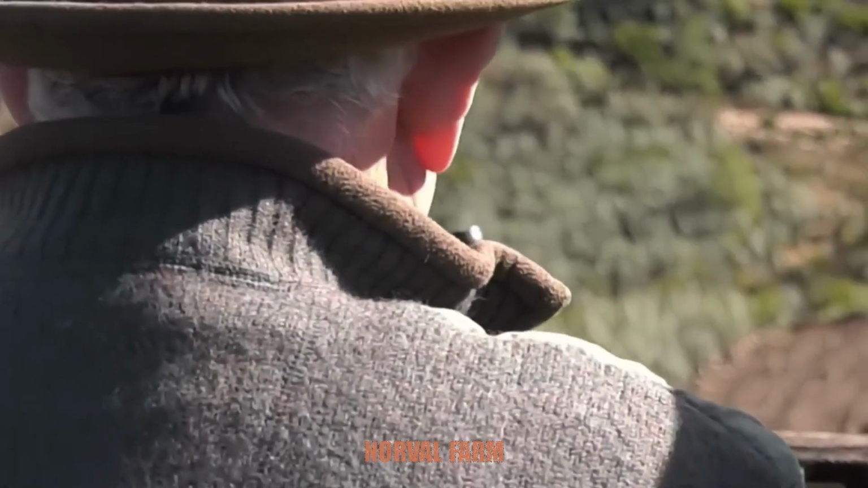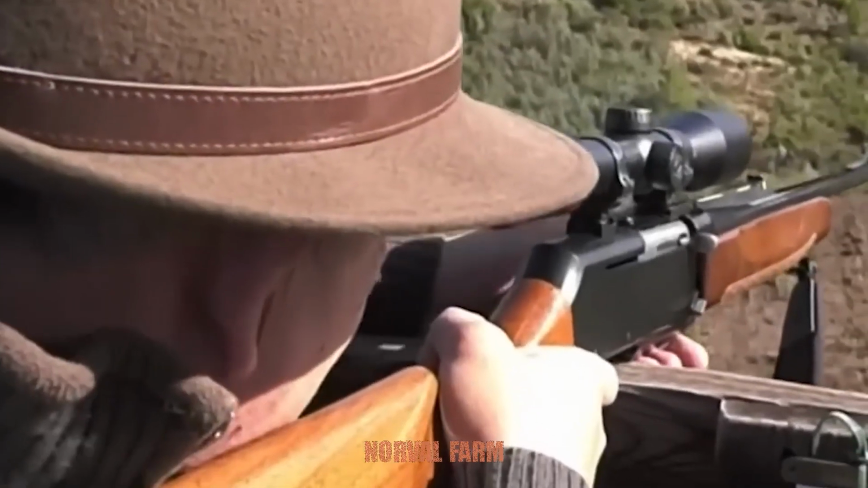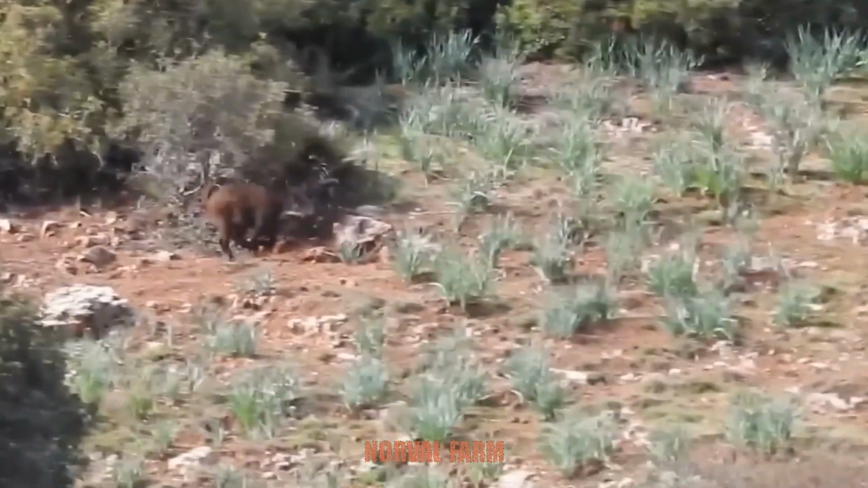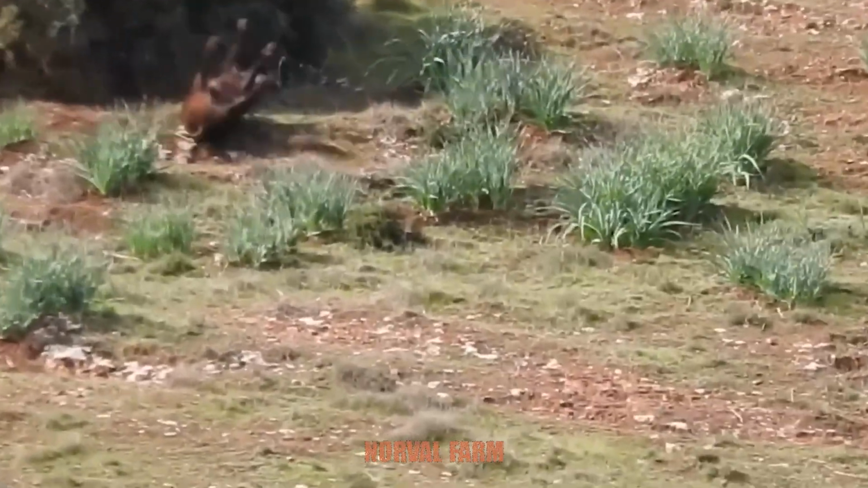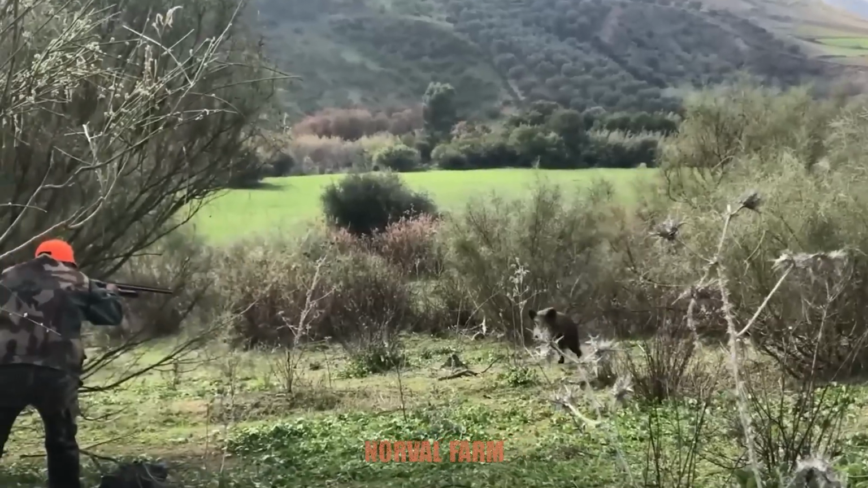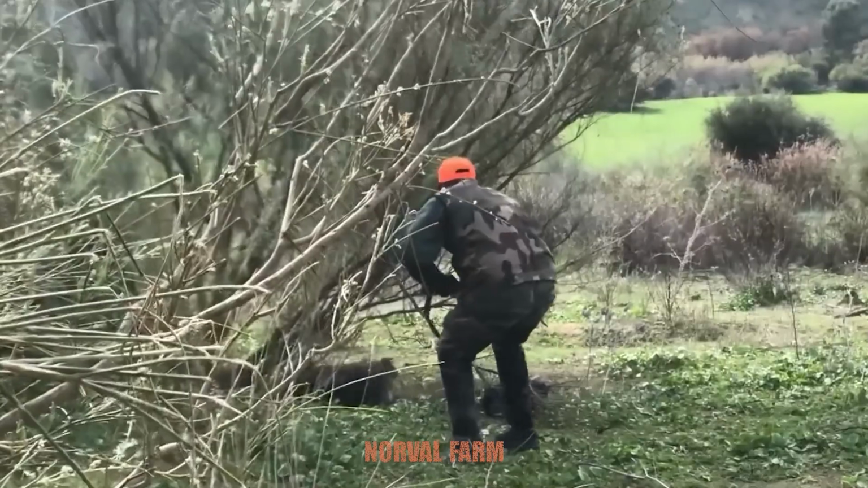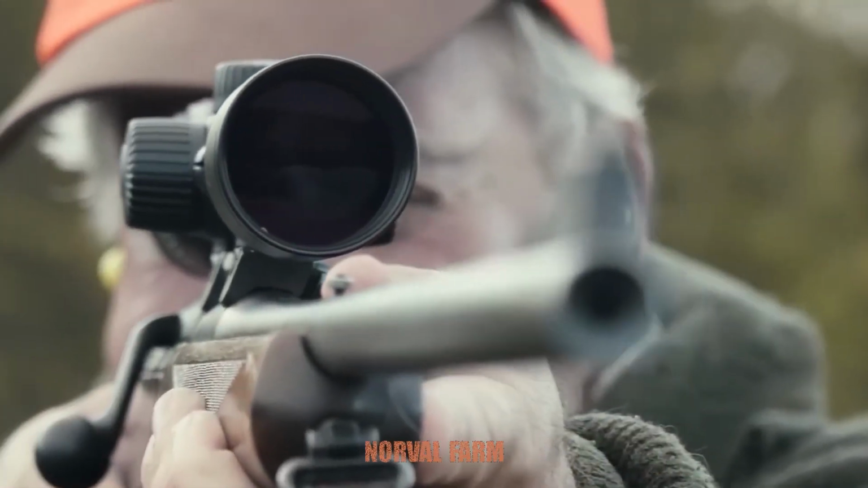Wild boars are very aggressive. They can attack hunters if they feel in danger. Therefore, we need to keep a safe distance to avoid being attacked by them. The safe distance to shoot wild boars should be over 100 meters if at close range. We also need to have quick reflexes to deal with wild boars in all situations.